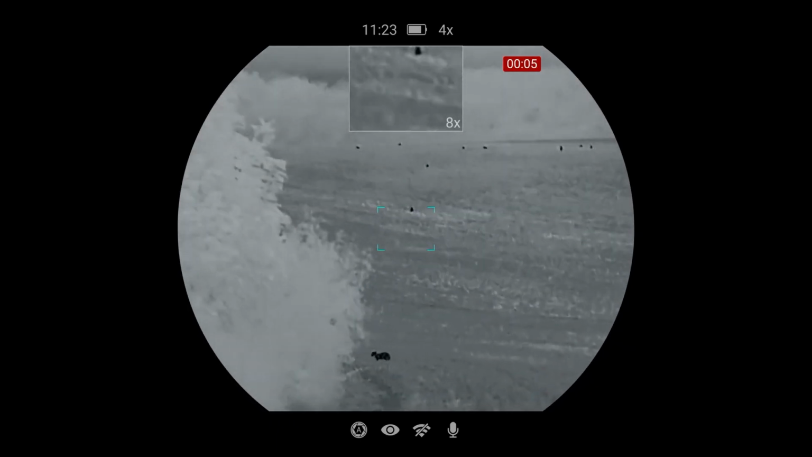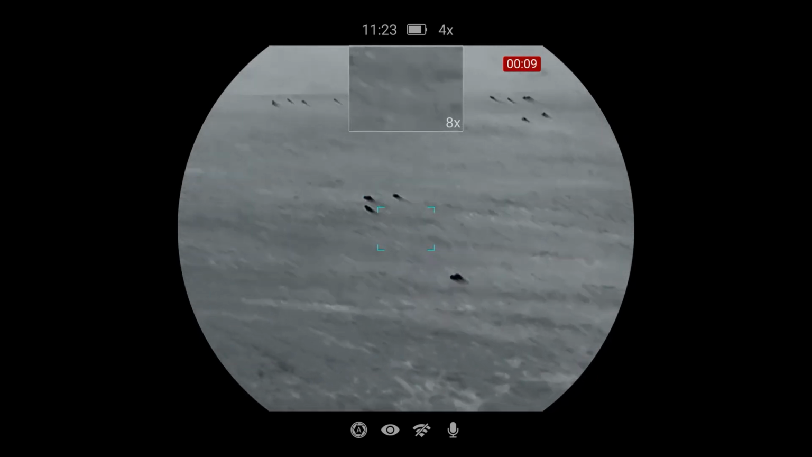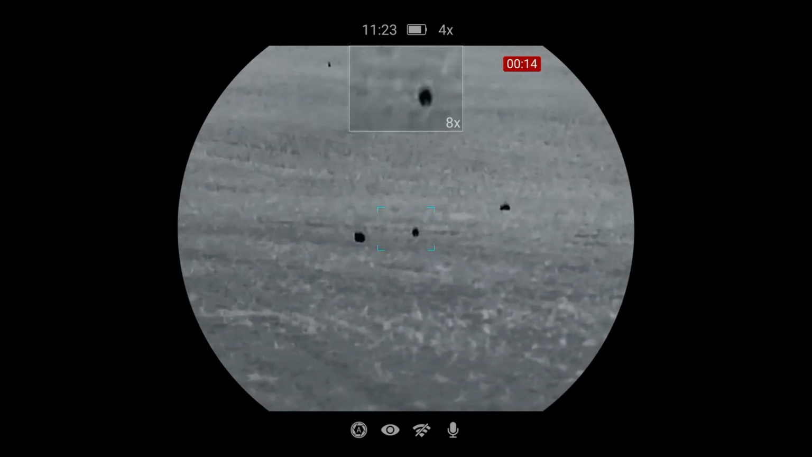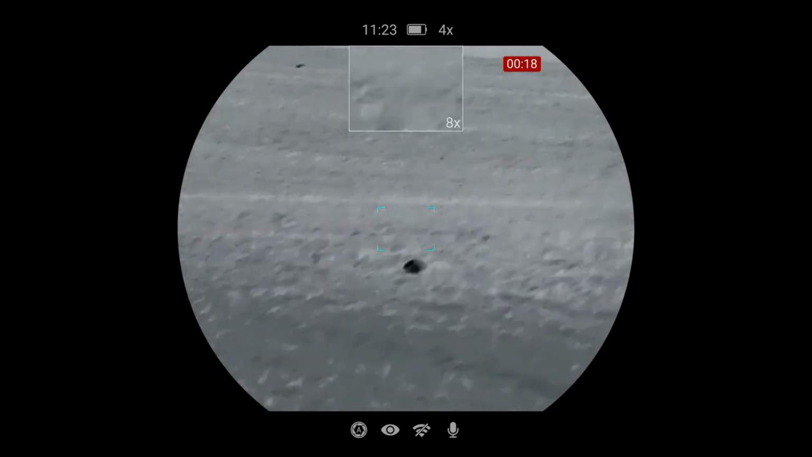So this is the sound now coming from the spotter. It's quite a lot of rabbits here. Very easy to identify as well. Let me just quickly show you around.